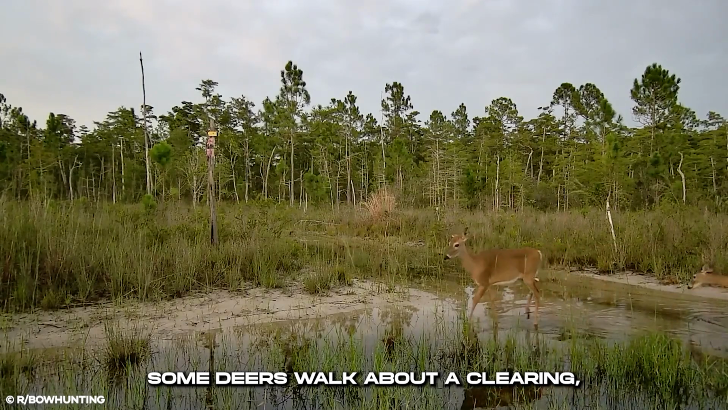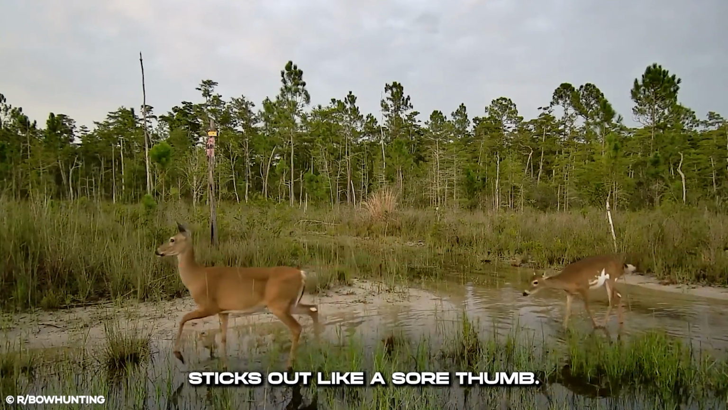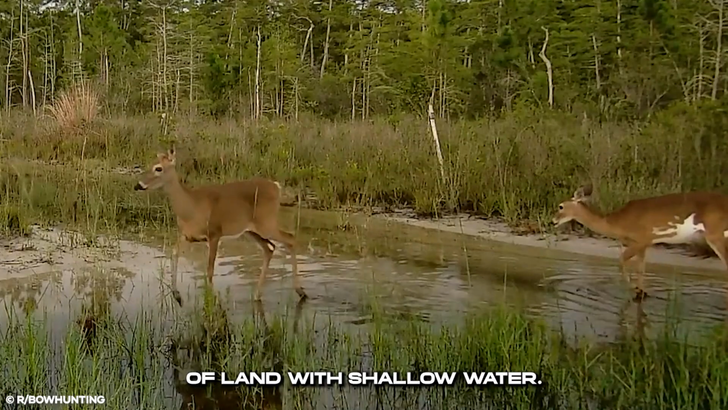The camera zooms out, and it captures a dozen of those flying things. They buzz around in the air, strangely carrying on with whatever they are doing. Some deer walk about a clearing, looking harmonious, but something sticks out like a sore thumb. It's strange and wrong. Don't be deceived. The deer are passing a piece of land with shallow water.